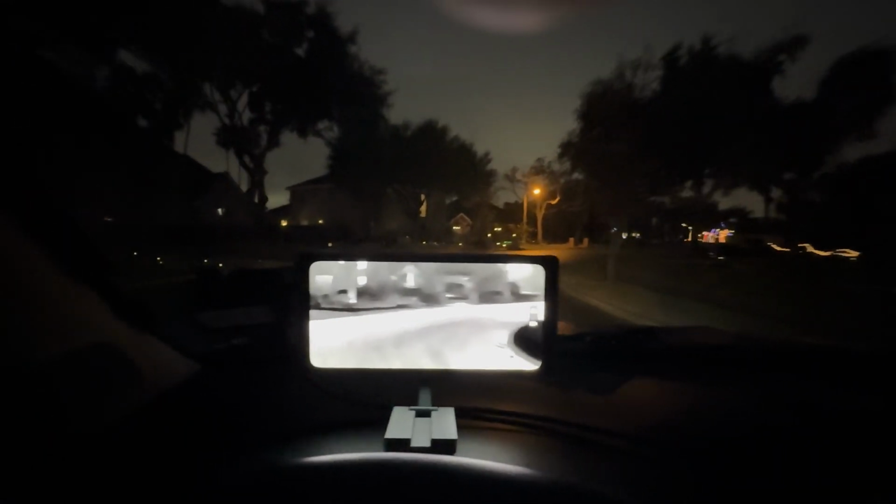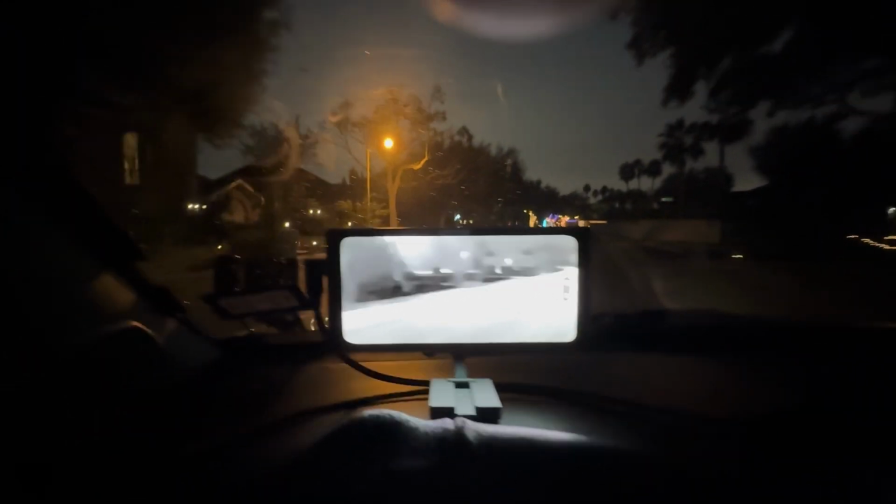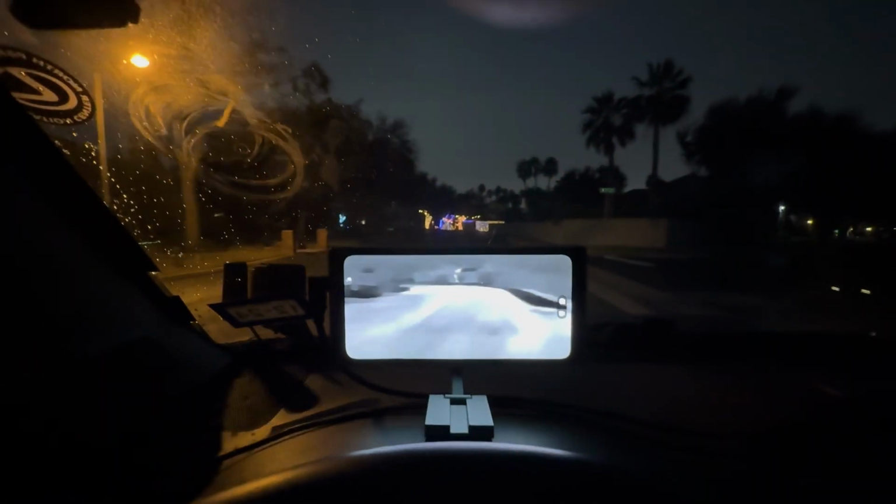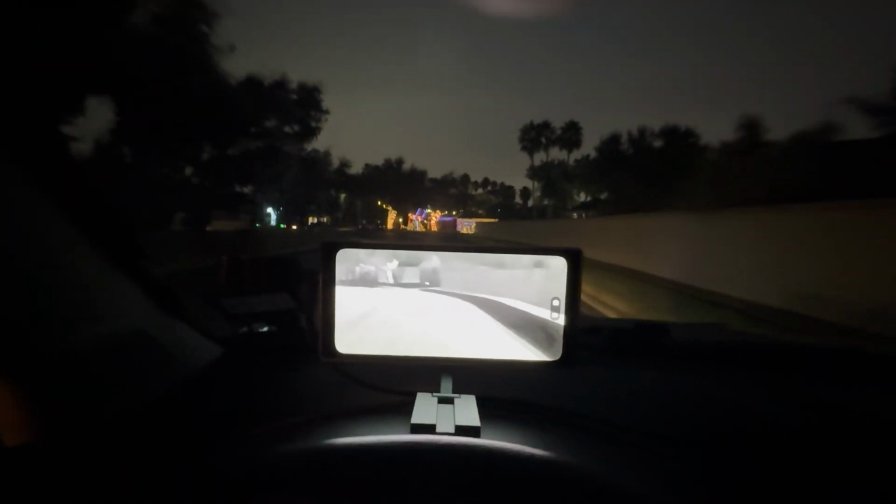So here we are. We've entered a residential area, a very dark area, and I frequent this area a lot. What I don't like is that even though there are street lights and sidewalks and all that, people don't respect the sidewalk.